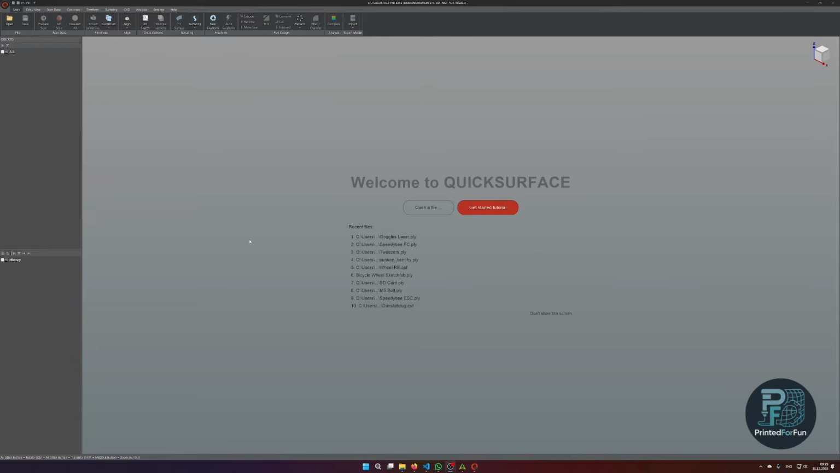So theoretically, you could also use regular CAD software like Fusion or SolidWorks. Fusion actually is somewhere in between traditional CAD and, I would say, reverse engineering software, because some of you may know MeshMixer. MeshMixer also was an Autodesk software, and at some point it was integrated into Fusion. So it actually contains quite a lot of mesh editing features. But I use Quicksurface Pro most of the time, or nearly all of the time.